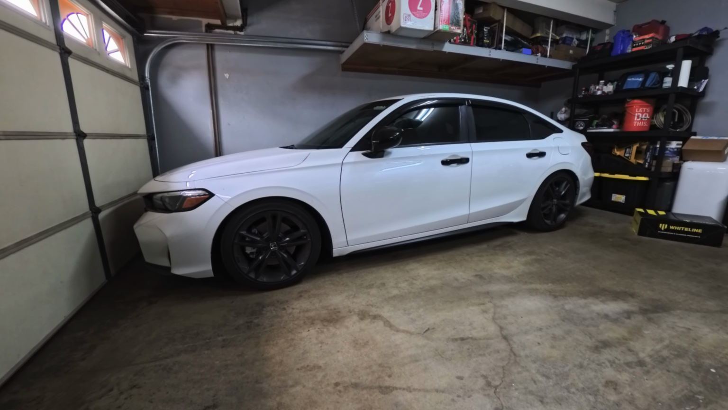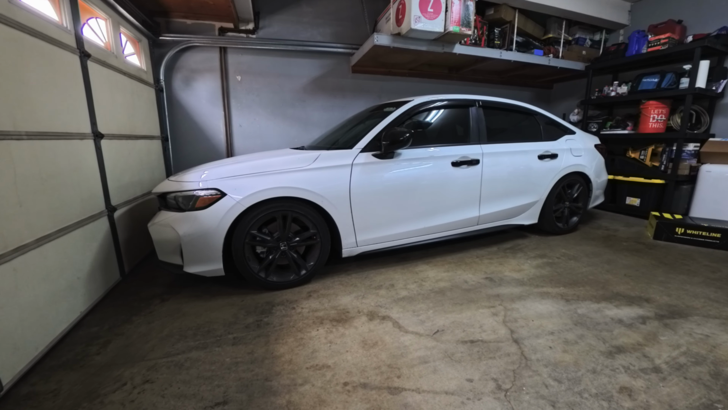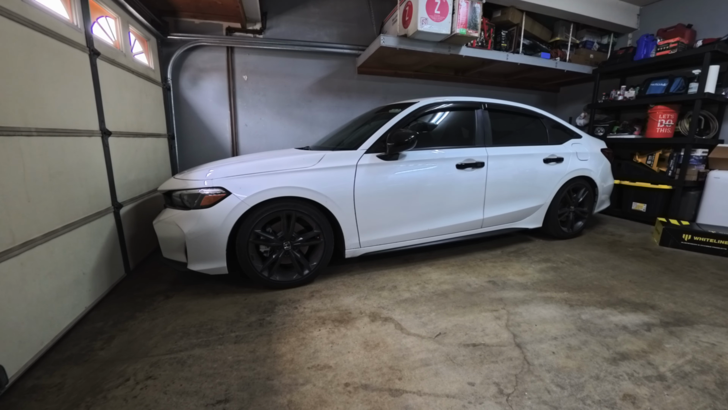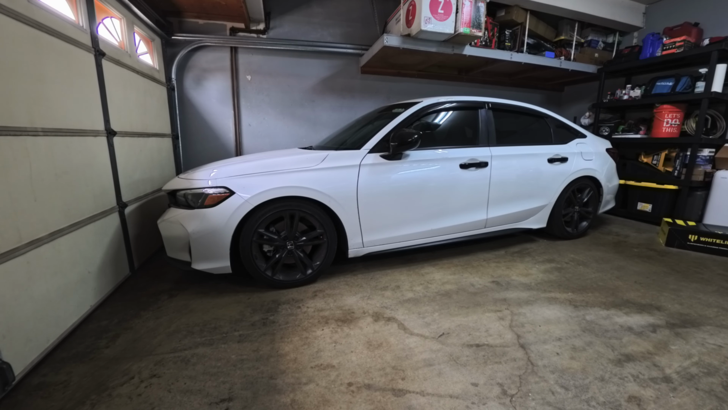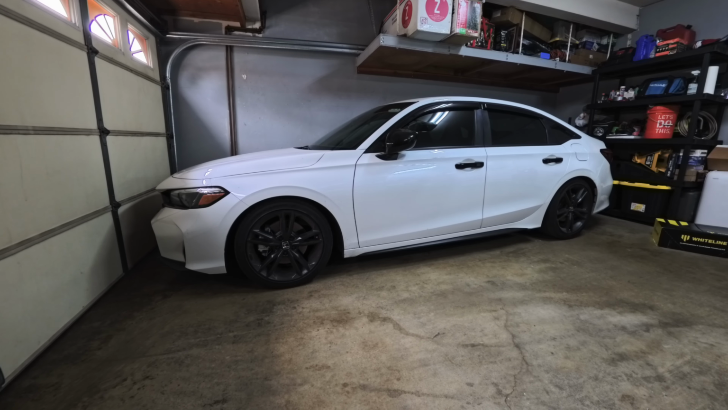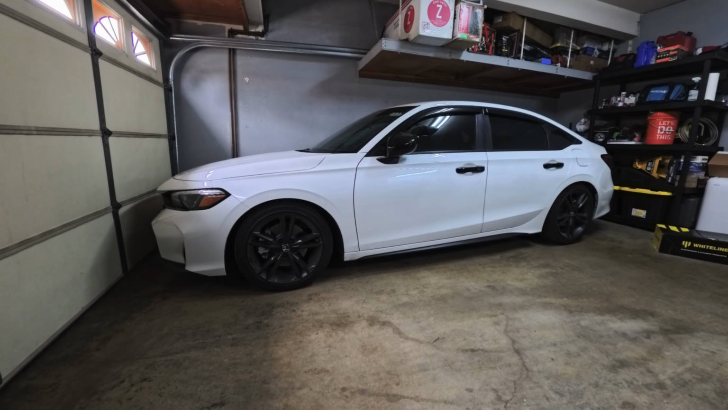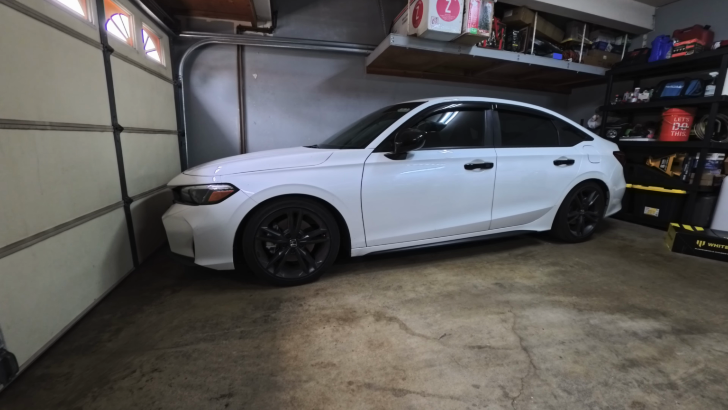So one route was no lowering springs and just getting some FK8 front springs from the Type R, the 10th gen Type R. I didn't go that route, but that was a possibility because those give you a little bit more than double the spring rate that we have now.